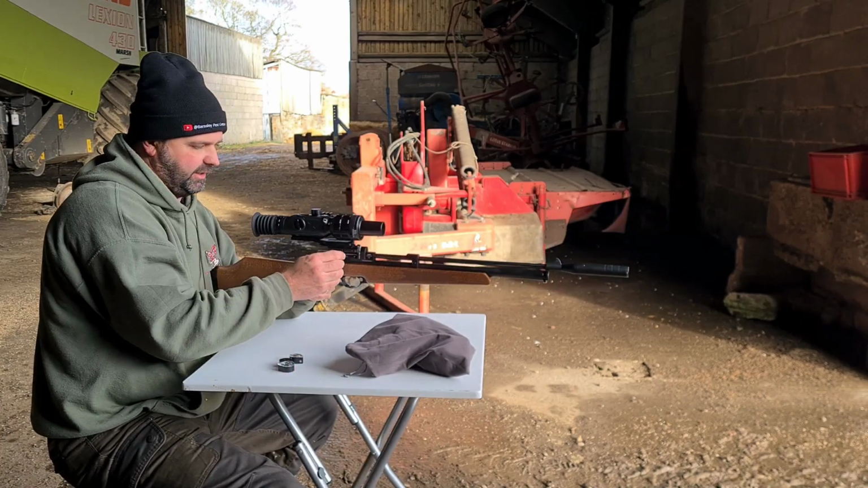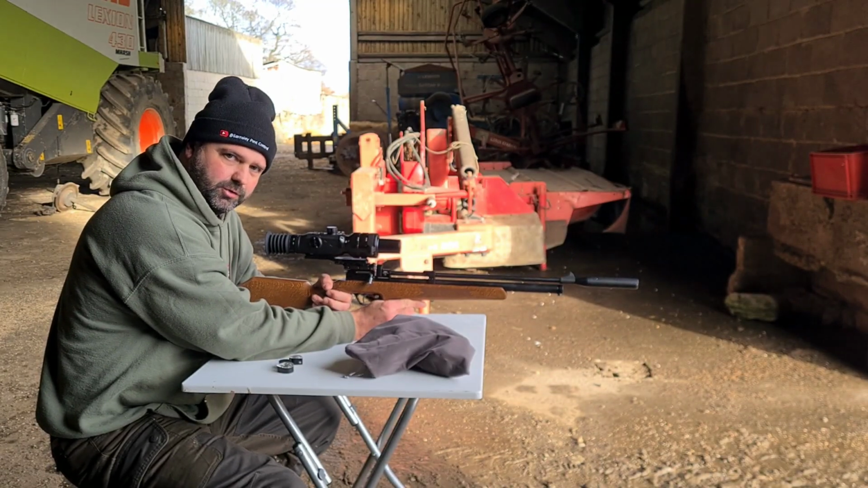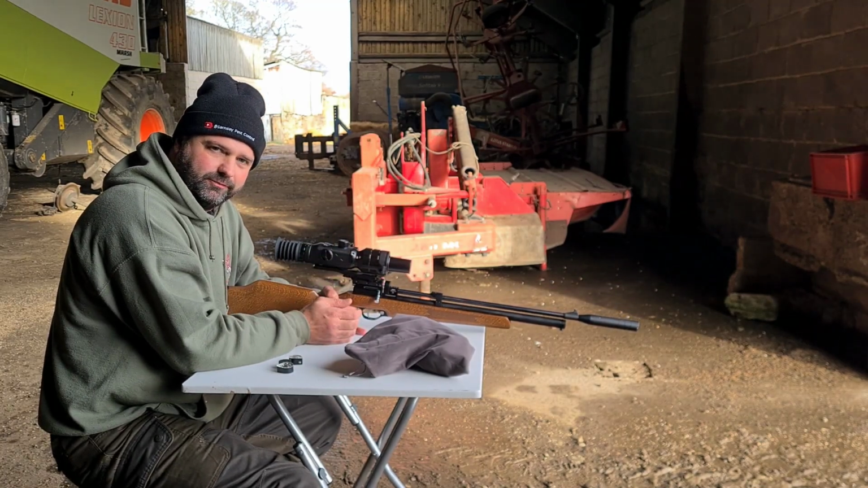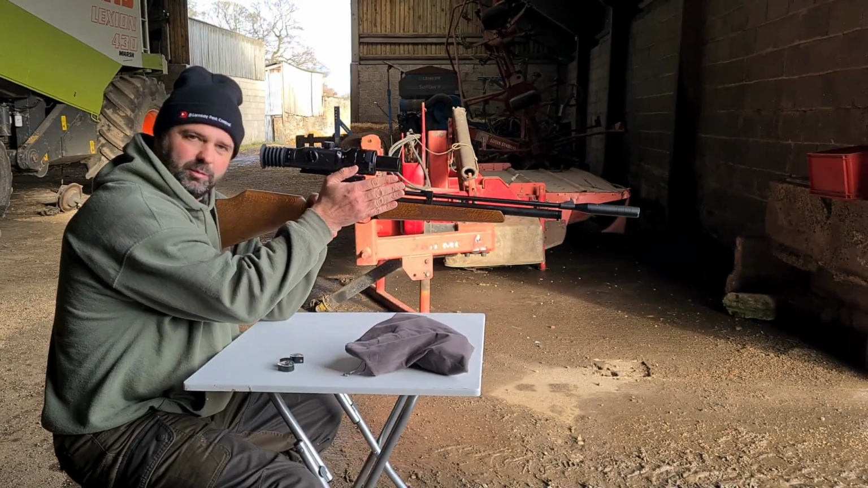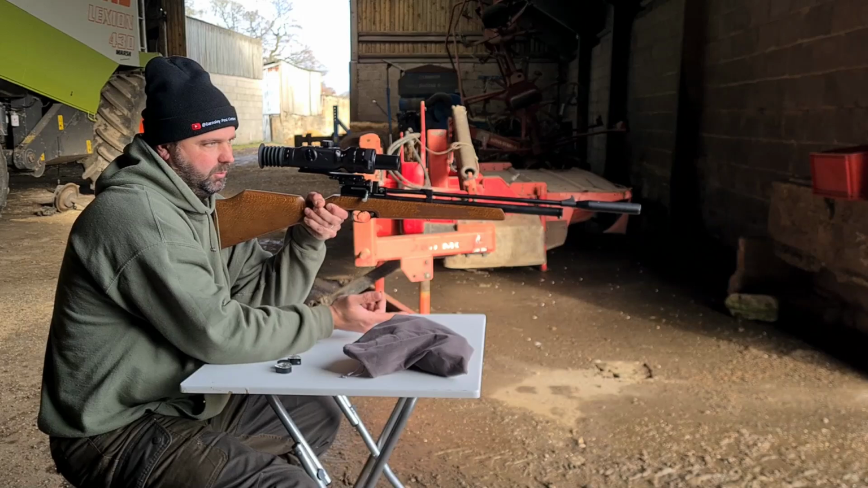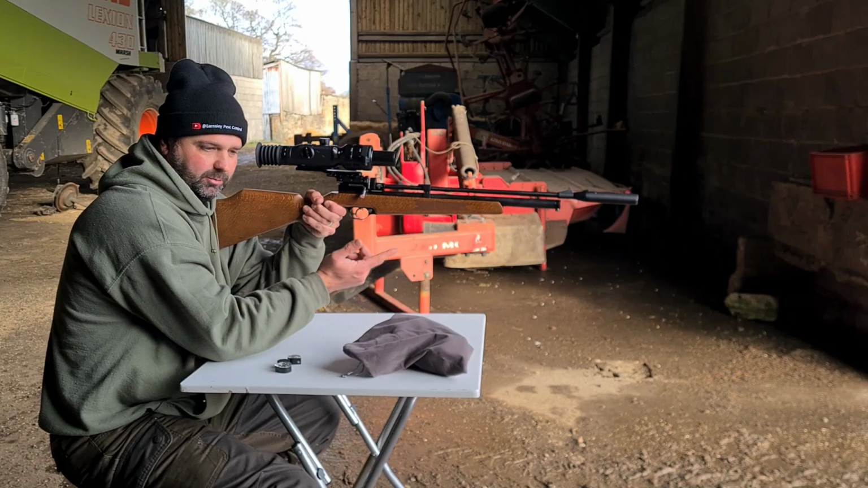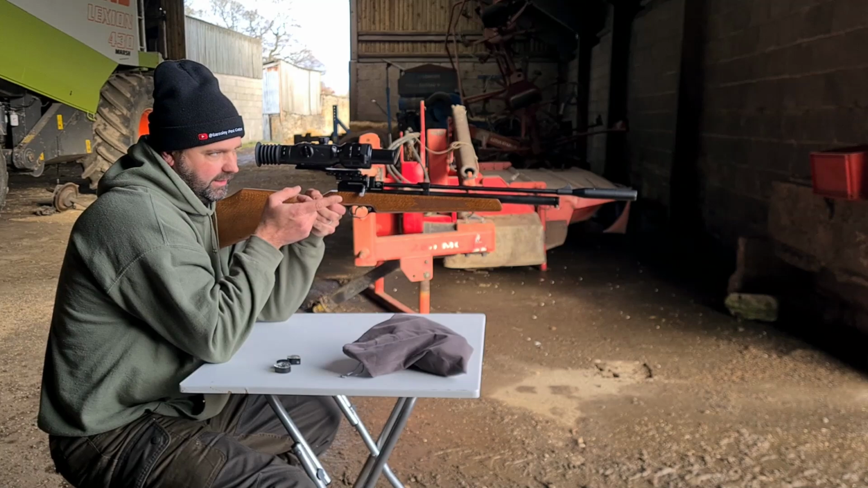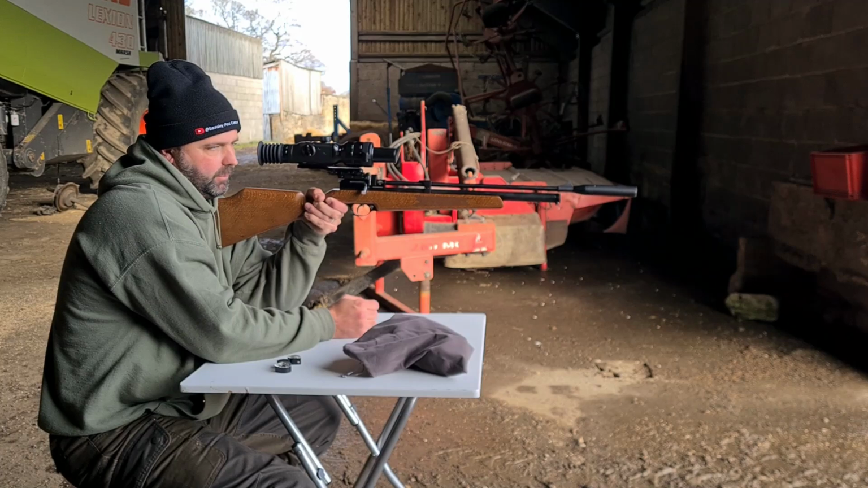I've tried to zero it best I can. But like I've said in my other video for the MV500, what it could do with, guys, is the freeze frame option. And as you can see, I'm trying to balance it on my hand. Aim for the pellet hole and both reticles to where it actually landed. Which is a bit hard. I haven't got a tripod or any rest or anything like that, because I thought it would be fine, but obviously it's not. So like I say, I'm back at 20 yard. No, I'm at 14 yard. We'll see how we get on.